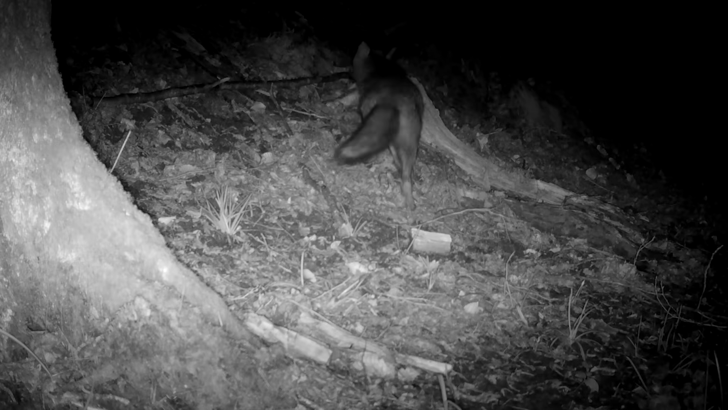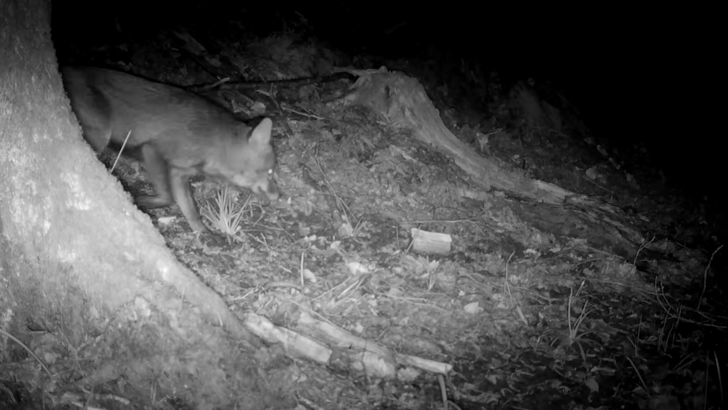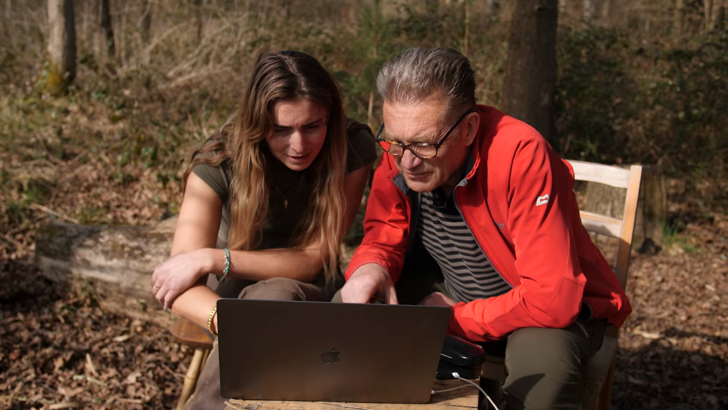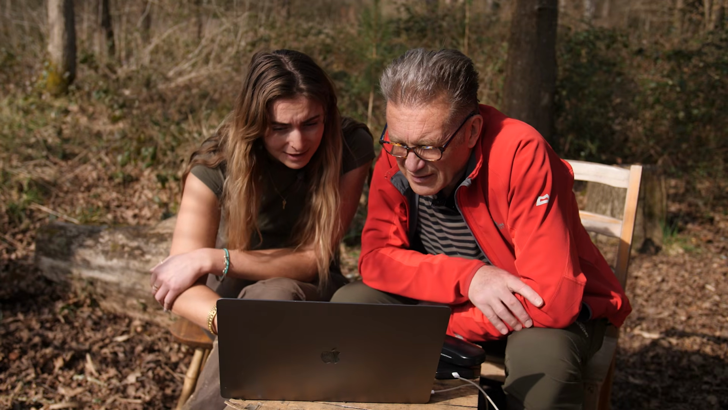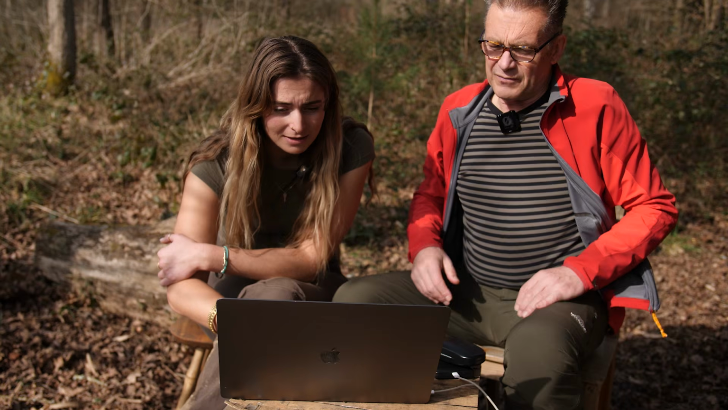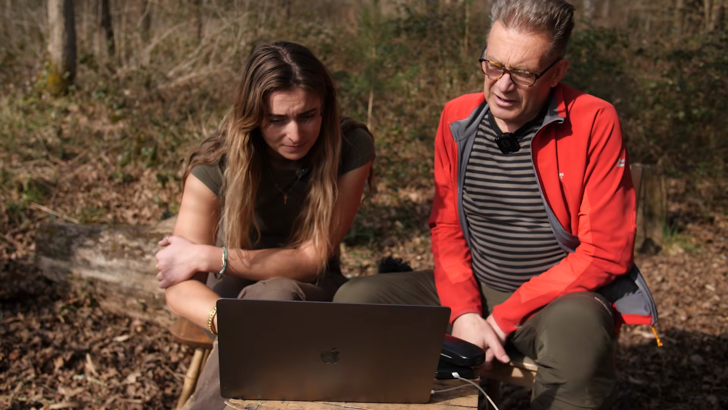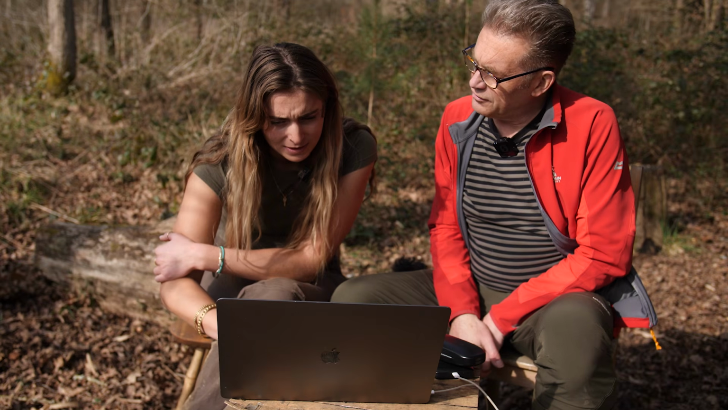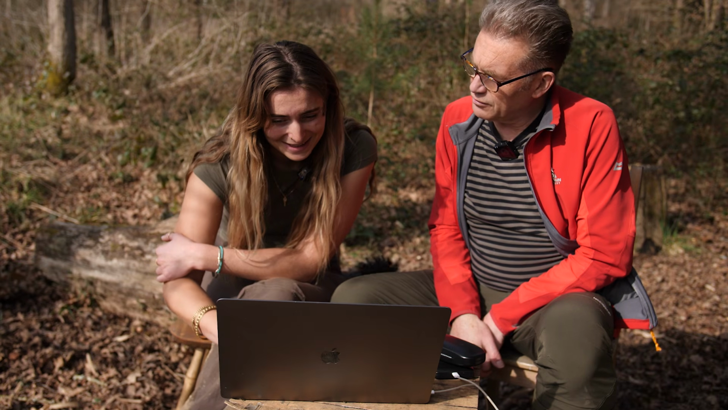There we are. Knew it. Mr. Fox. Let's have him again. What a beauty. Oh, look at that, very dark belly. And look at the tail as well, very dark on the tail. Also looking very healthy. They don't look like that in the towns, do they? Again, indicating that there's got to be plenty of food here. Absolutely. All the mice are nice for Mr. Fox and Mr. Tawny Owl.